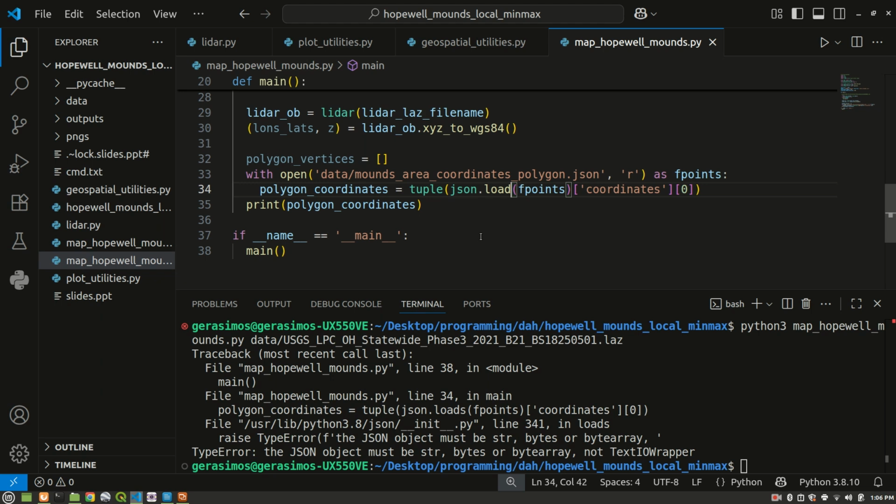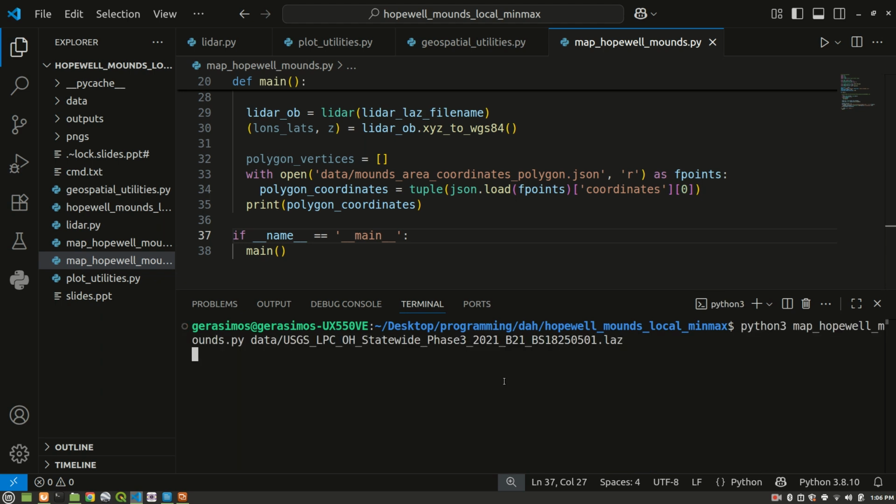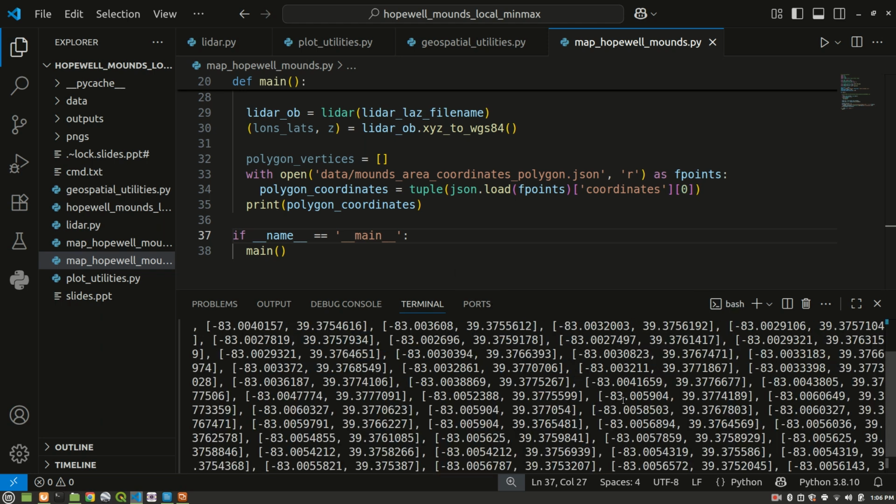I think that was incorrect. fpoints. Let me just double check this, and let's try this one more time. Sometimes you get a little bit of a bug when you're doing software development. Okay, so we have it now.